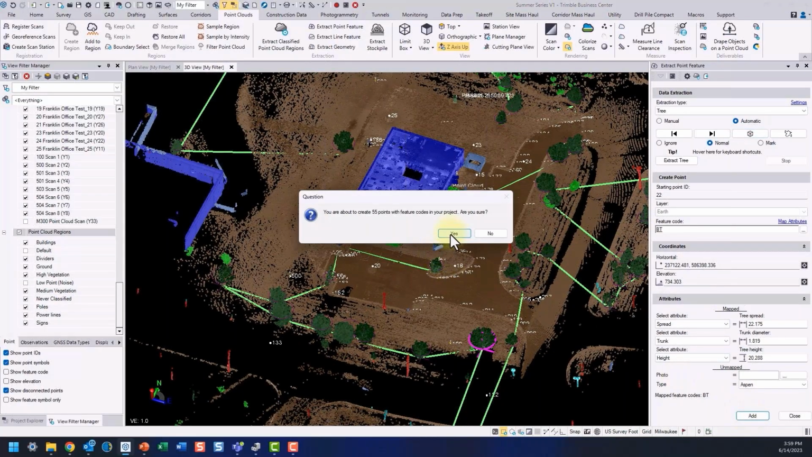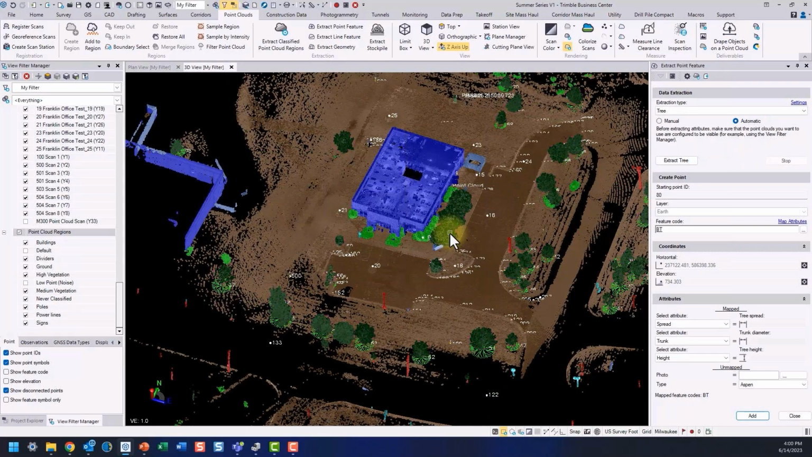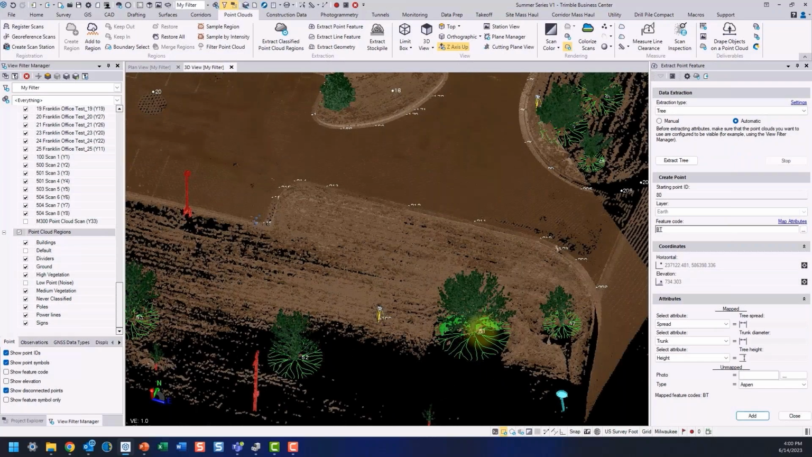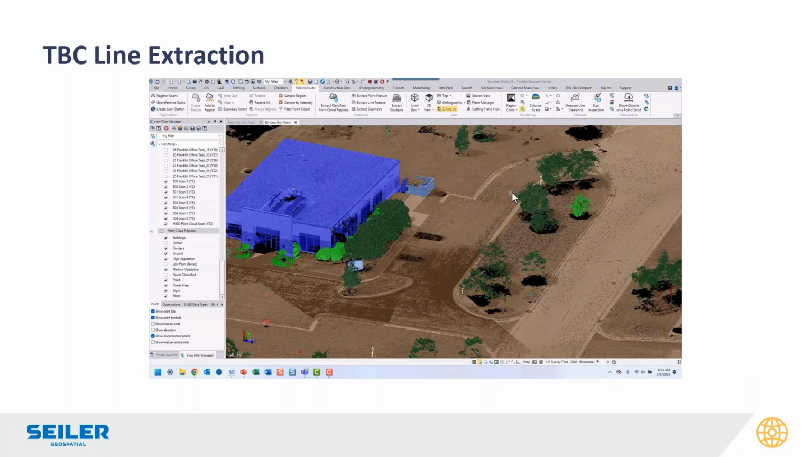And again, if your FXL, your feature code library, has the CAD blocks, they're going to pop in there. And this is the same for light poles, manholes, and any type of point feature that you want to do. So that's the point extraction. And then there's also automatic line extraction.